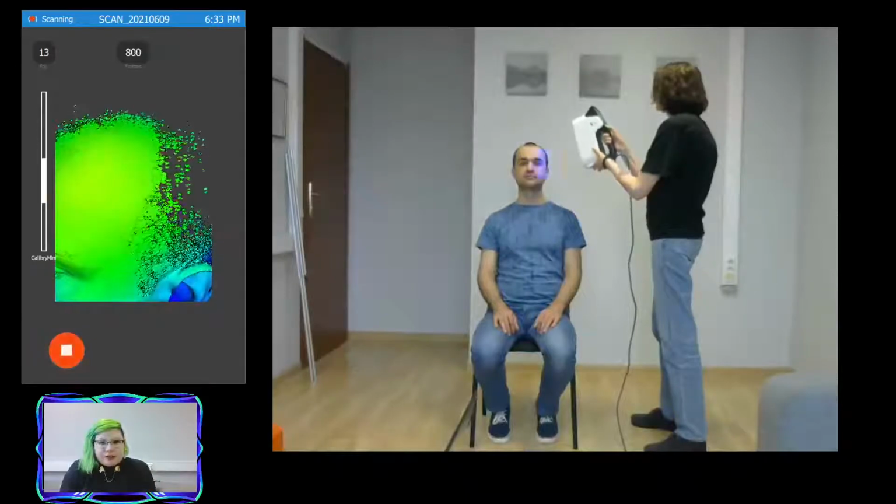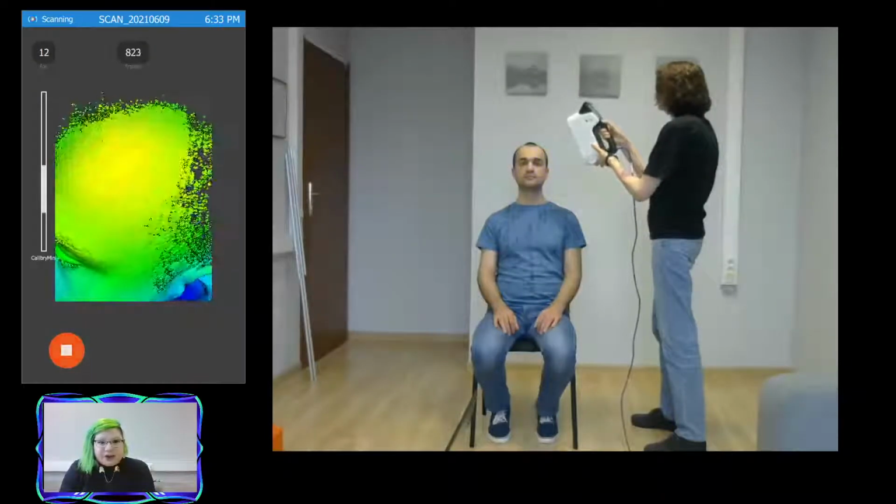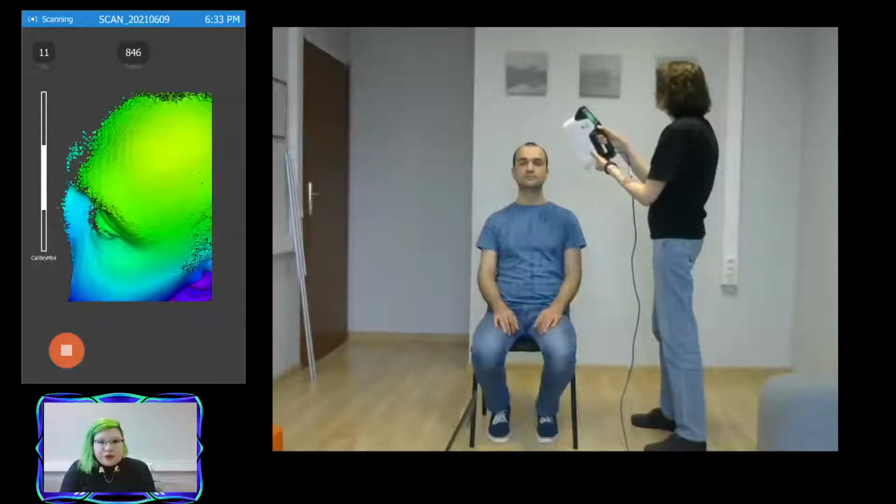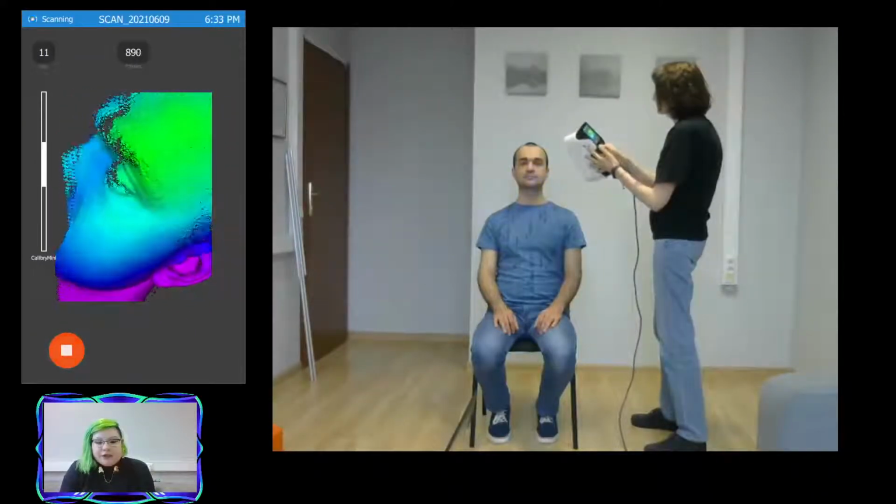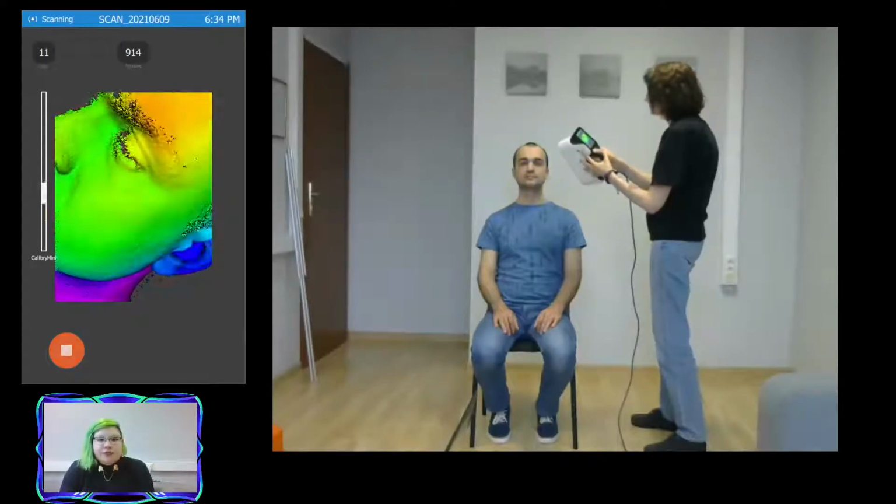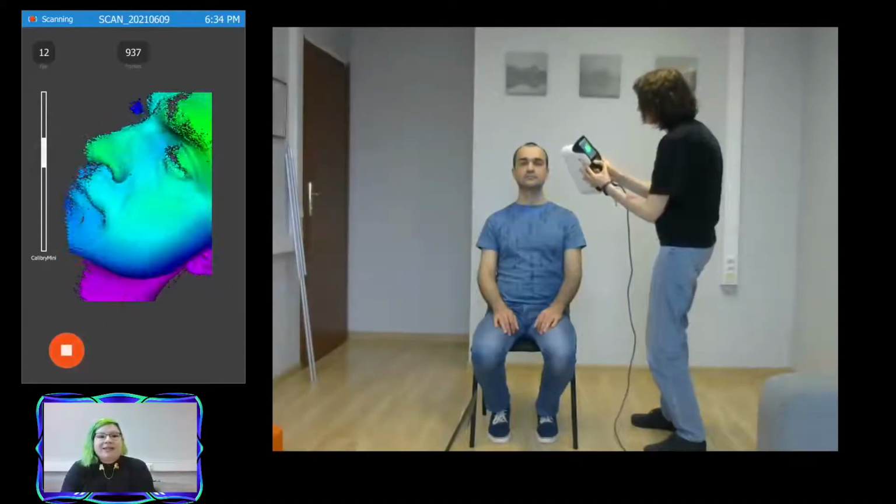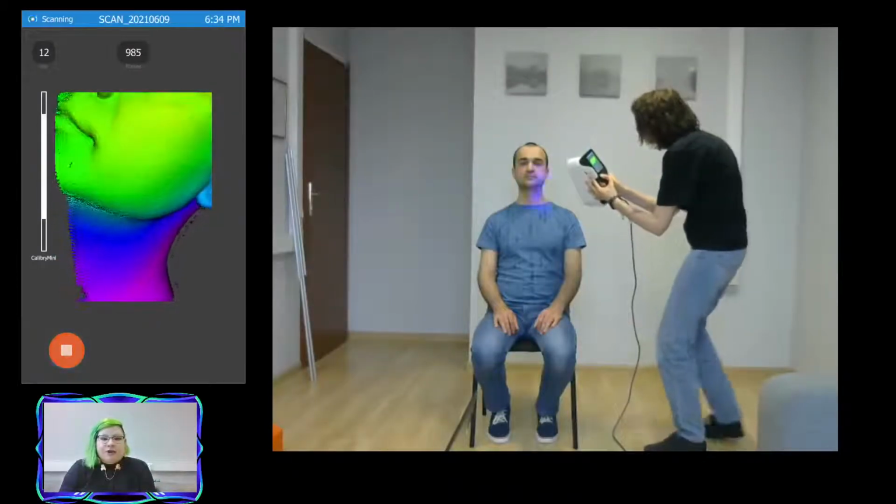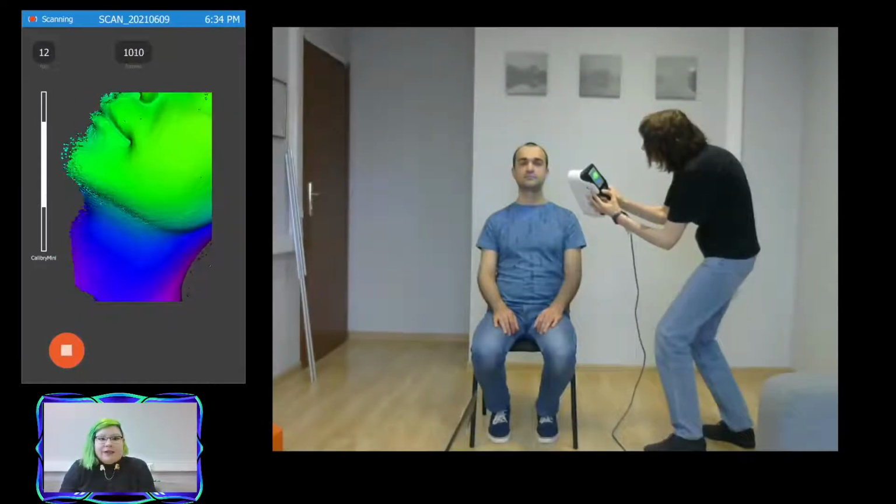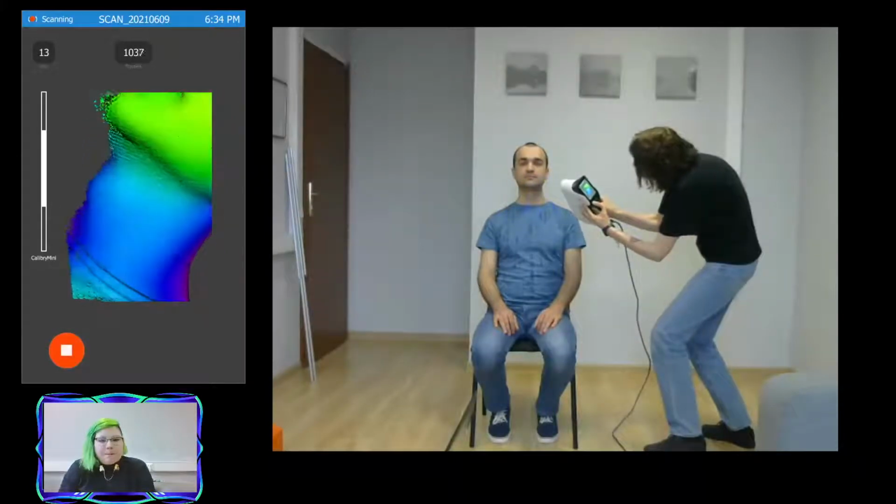Again, once again, you're seeing throughout the scanning process to always keep turning your hand and turning the scanner so that you are creating a nice uniform mesh. So please try not to scan just directly side to side from ear to ear in a linear motion, as that would more likely create lines on your scan that you don't want.